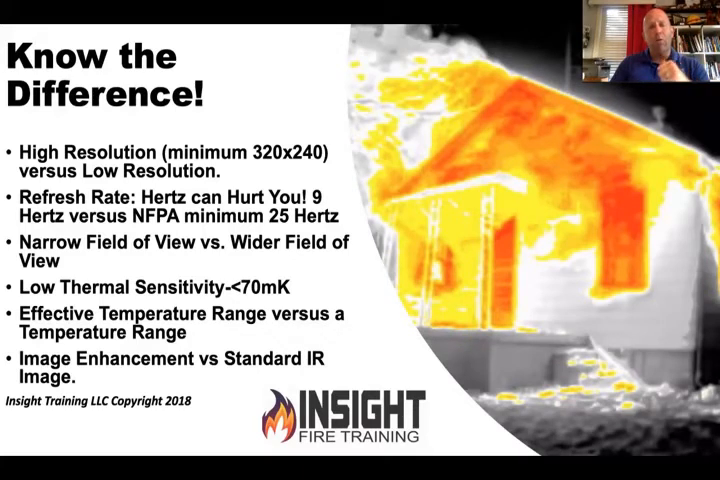So why do I want that as my minimum? Because that allows you to see a small child's hand at 15 feet. Does that matter to you? Because if it doesn't, I'd suggest leaving class now because we're all here to make a difference. The lower resolution TICs will only allow you to see a small child's hand at 7 feet. Most of your average bedrooms are 12 by 12 or more, and they're getting bigger, right?